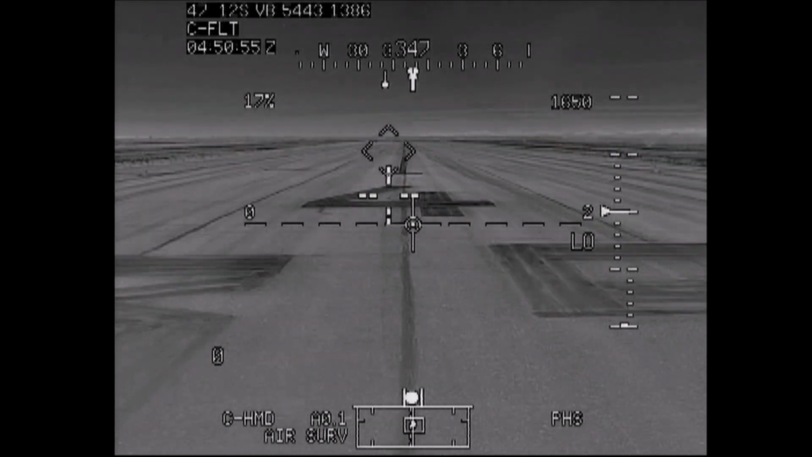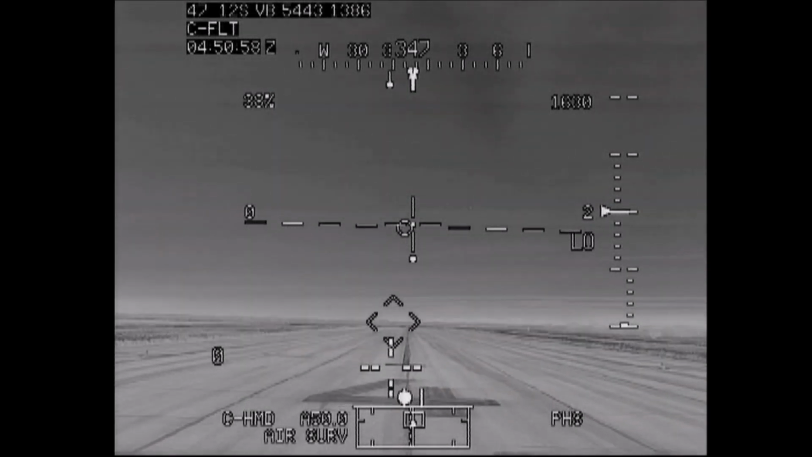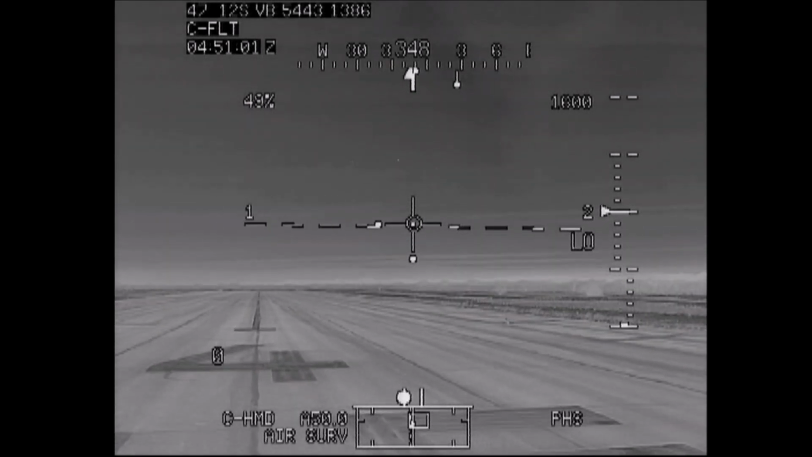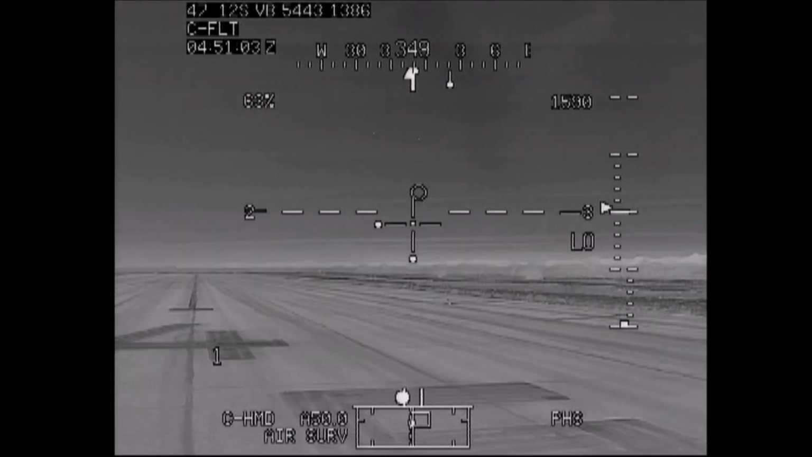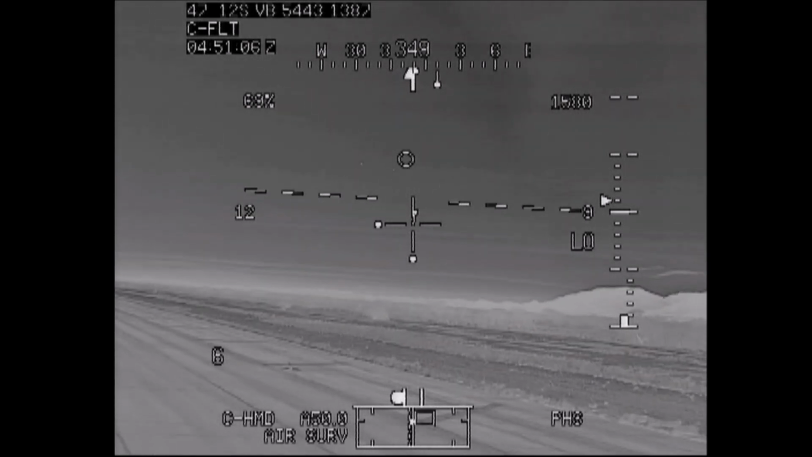To start off with, these three objects look like jets in a triangle formation, thermal signatures emerging from the distance and quickly passing by the helicopter. The pilot and co-pilot both discuss what aircraft these might be: probably some A-10s or F-16s.